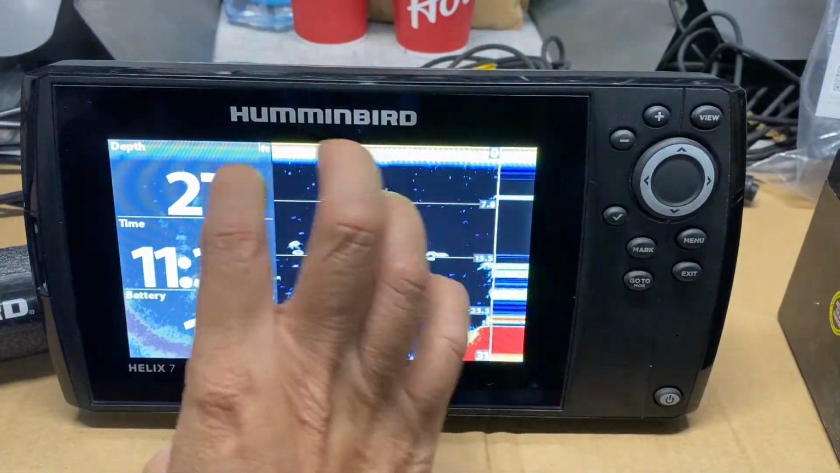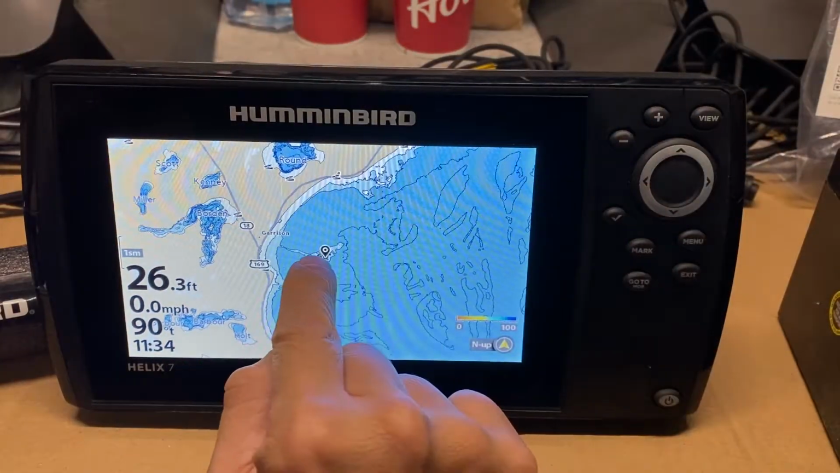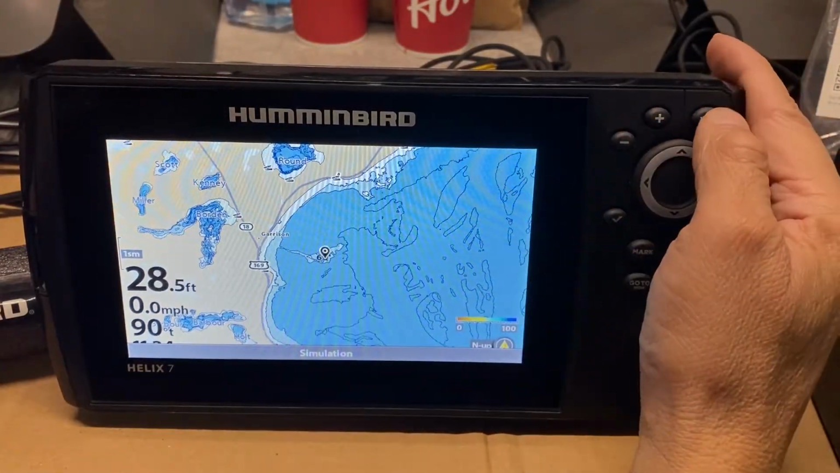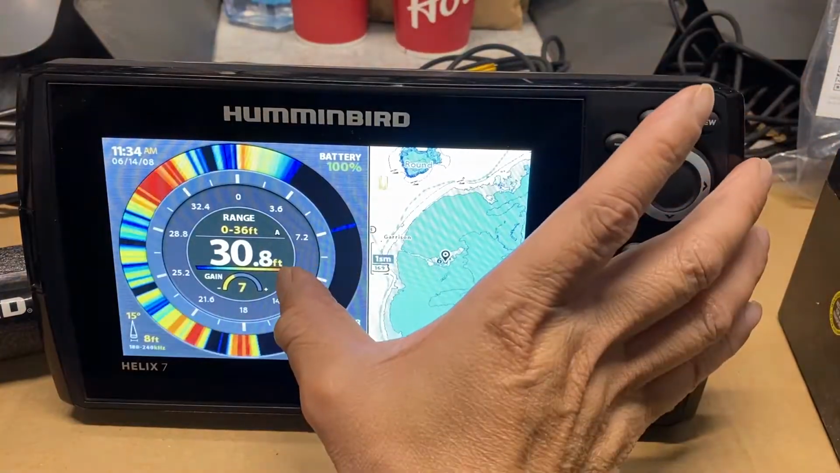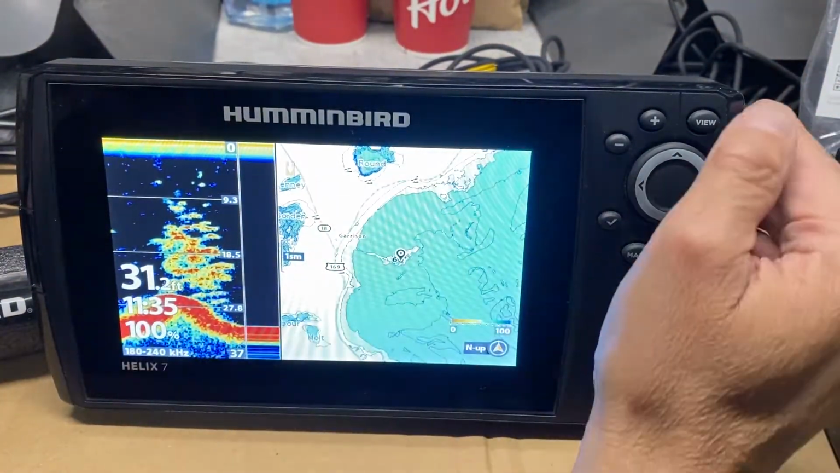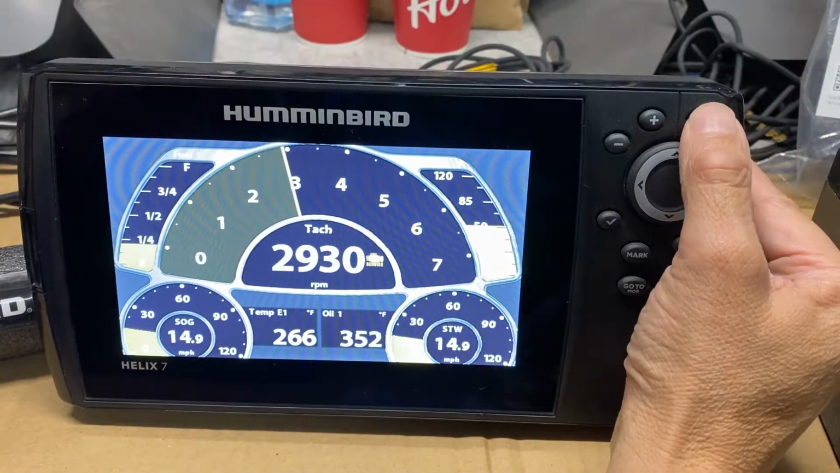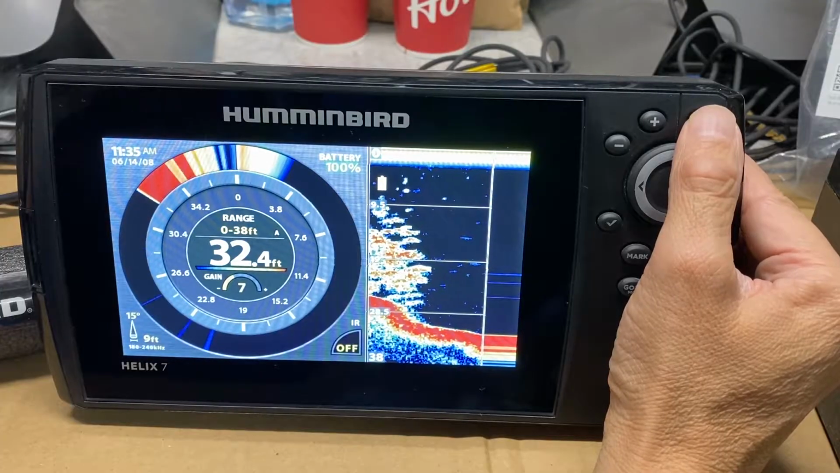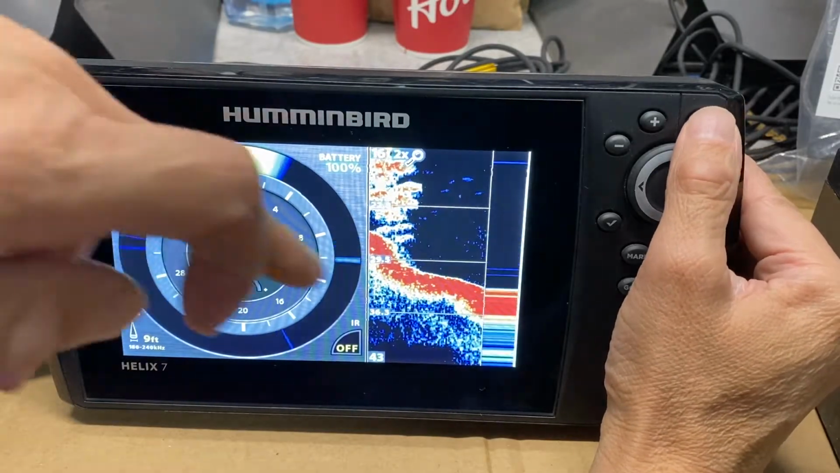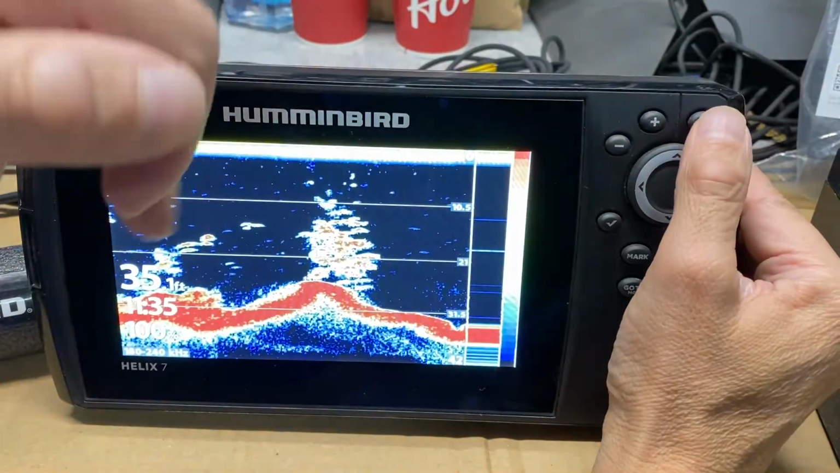Digital information on the screen in big writing. Map only, so it shows you where you're sitting when you're jigging for your ice. Flasher with map. Map with sonar. This is redundant. This is your engine data screen. And we're back to our flashers with zoom in, flasher by itself, sonar.